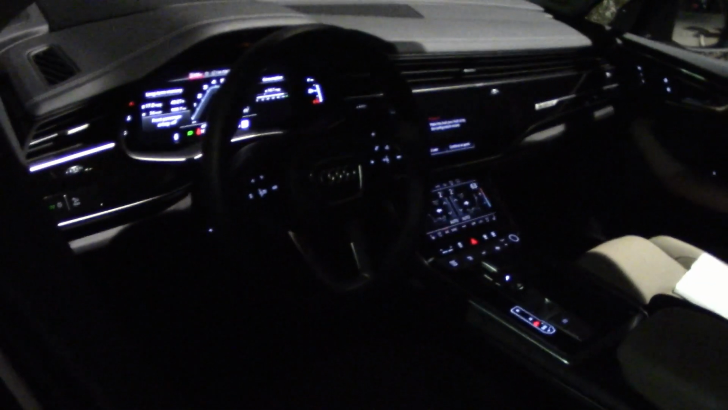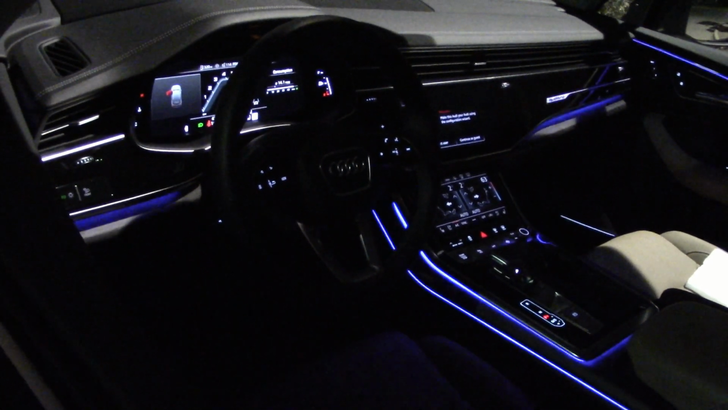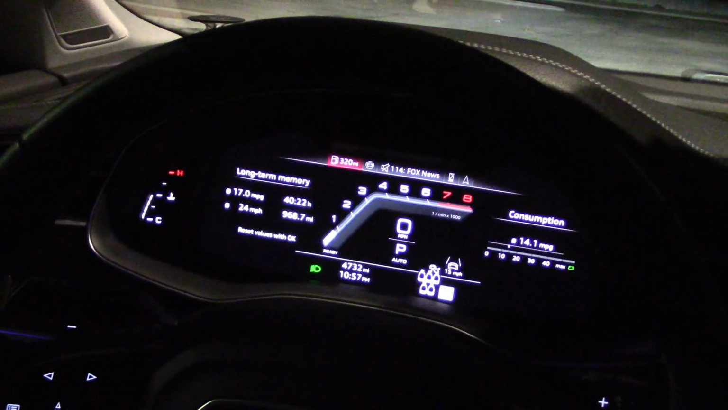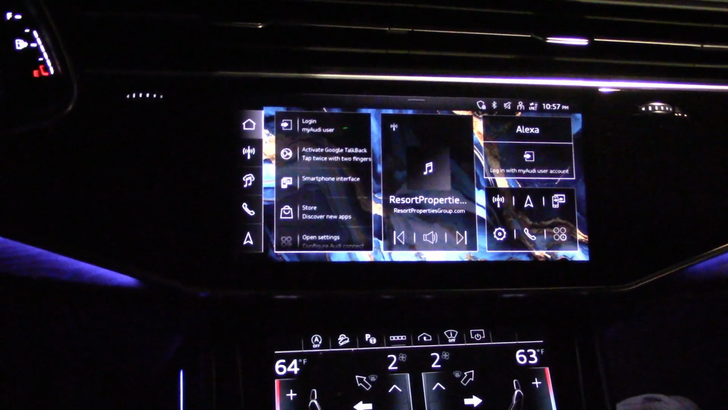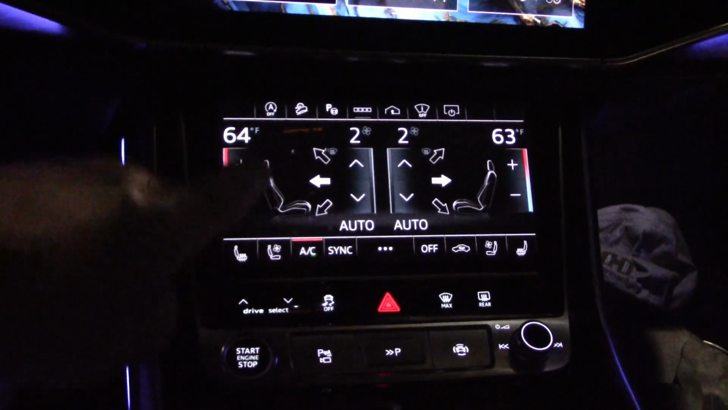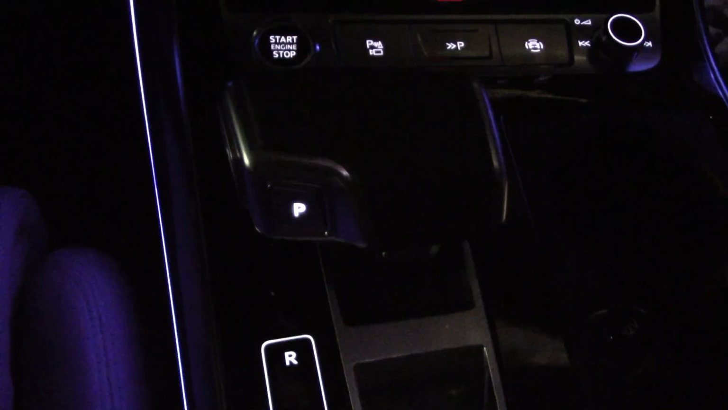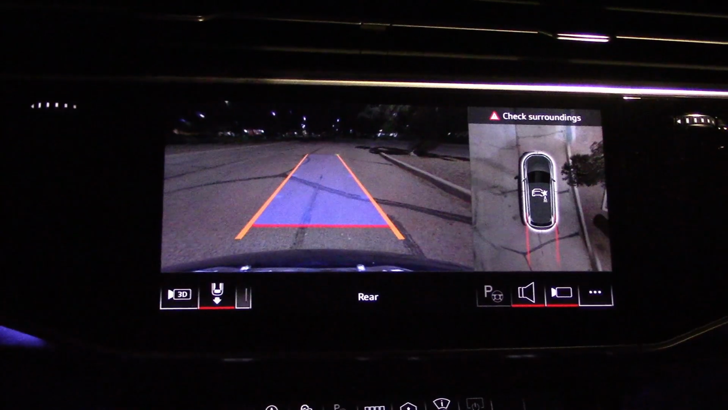So let's get inside and look at the fancy cabin. Should be fancy for 84 grand. Ooh, got some side lights here. Got a nice gauge cluster. Nice info screen, good clarity. Climate controls, it's all on a screen, but easily accessible, so I won't complain about the lack of hard knobs. Transmission shifter, indicator is very bright.